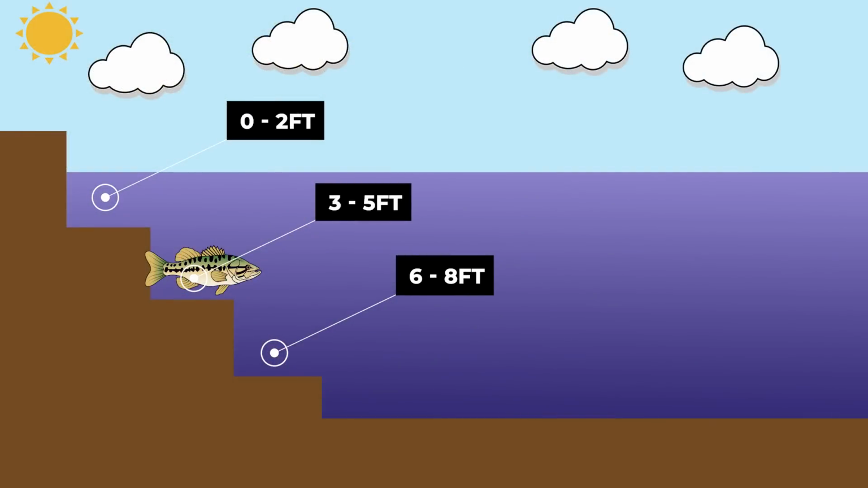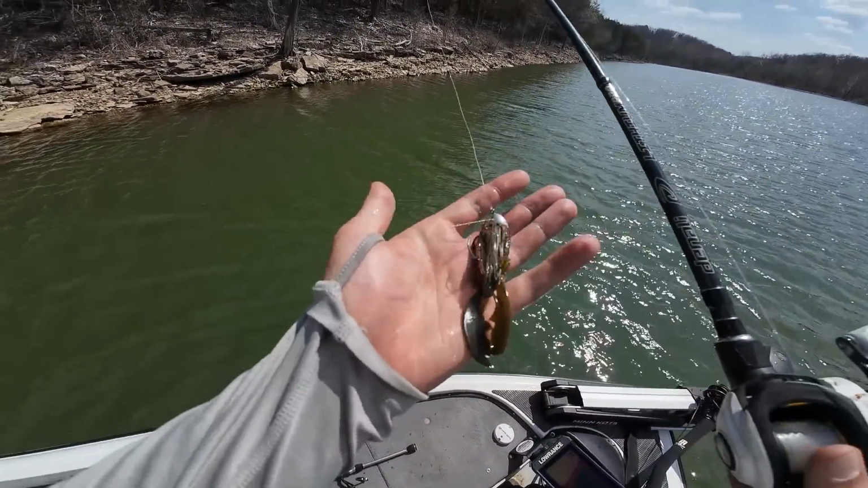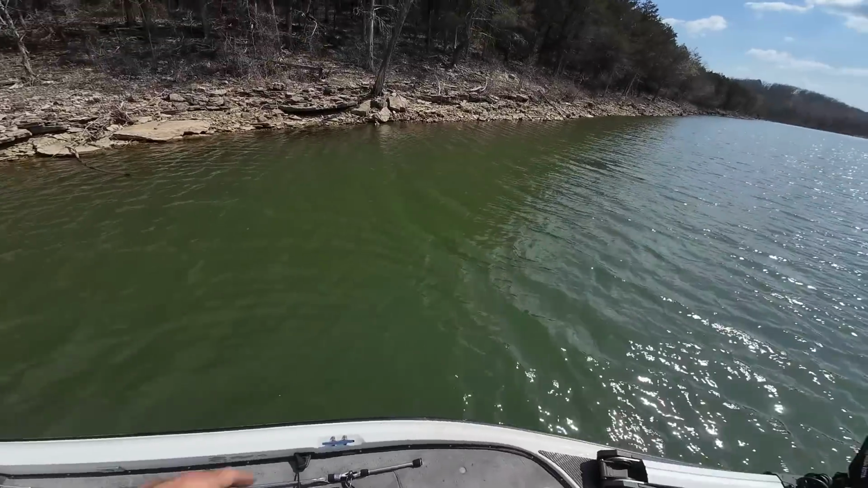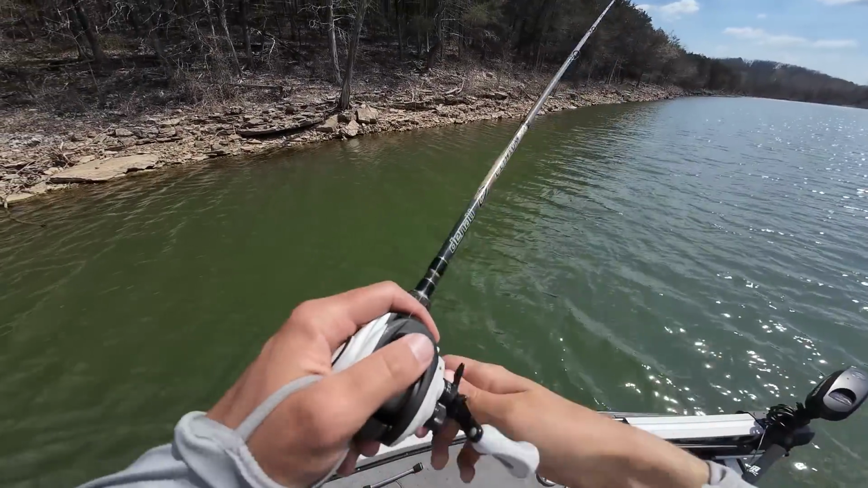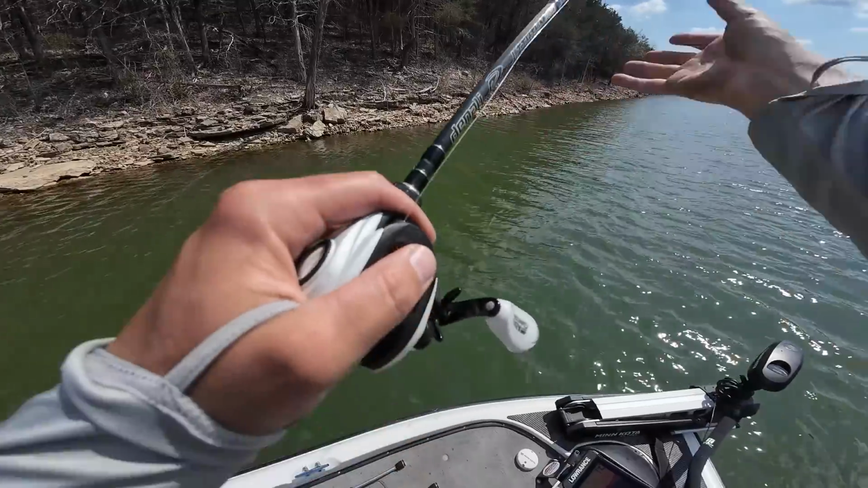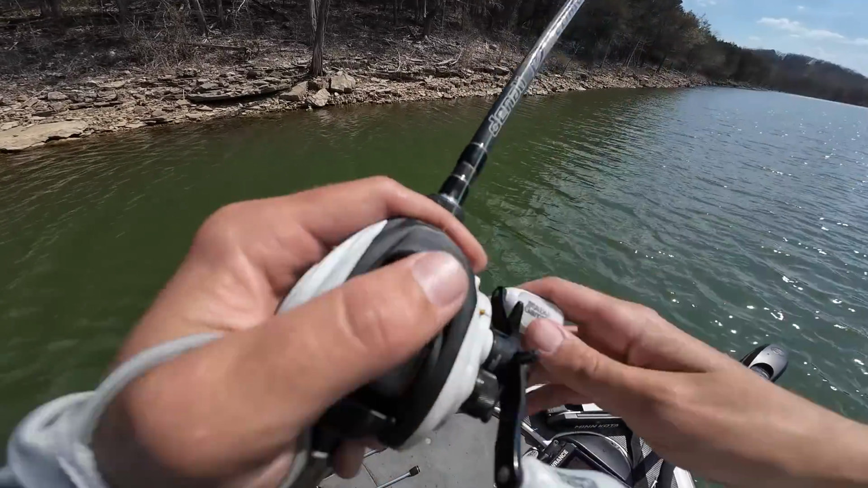A lot of these 45-degree chunk rock banks are gonna have multiple stages to them. They'll stick out maybe a couple feet out, then drop sharply down to 3 to 5 feet. Then they're gonna drop from 5 feet down to 8 feet. And by using a heavier jig, like a 5/8 ounce or an 11/16 ounce, you can fish that super shallow section in 0 to 2 foot, and then quickly get that bait down to that 3 to 5 foot zone, then to the 5 to 8 foot zone, all in one cast, and determine where those fish are.